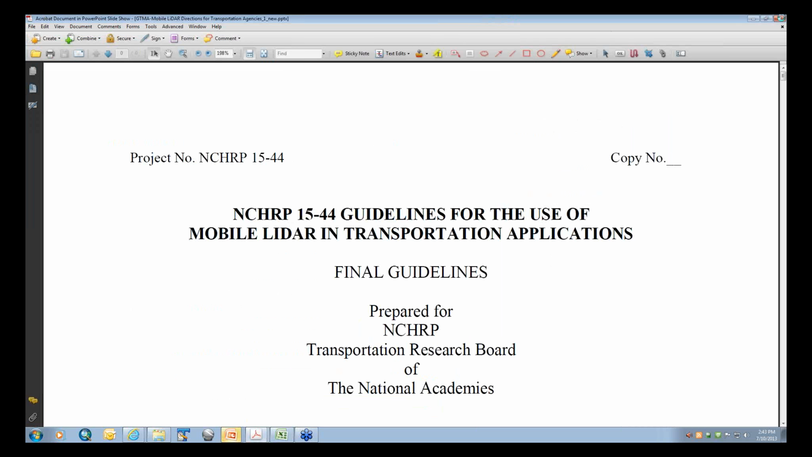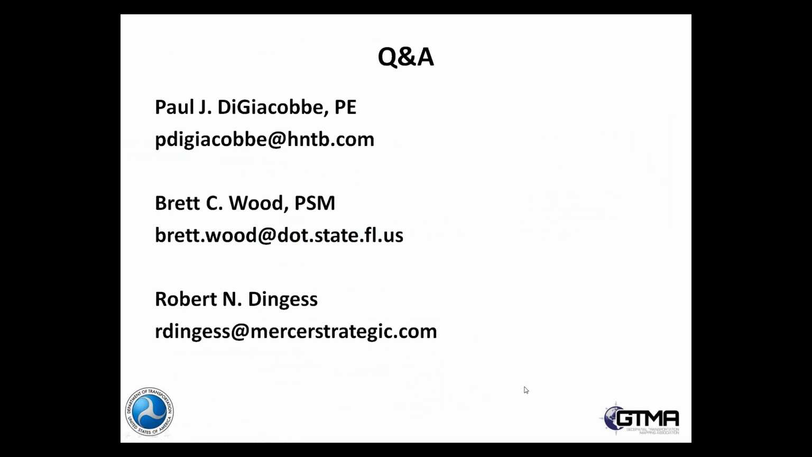All right, very good. We have a couple of questions. I think the first one here is for Brett. John Jacobs asked if you have a guideline for when you use mobile LiDAR versus more traditional survey methods. Brett, I think that one's for you.